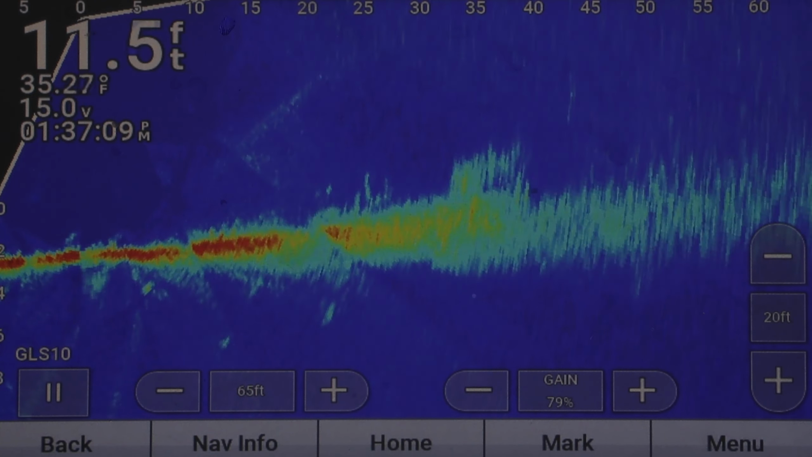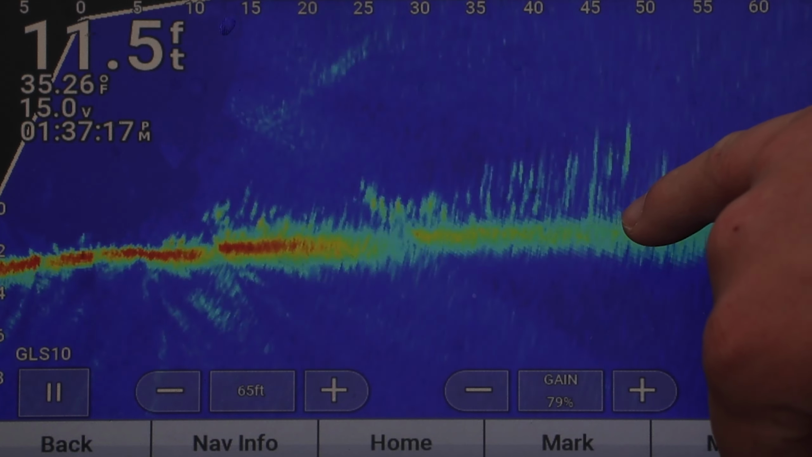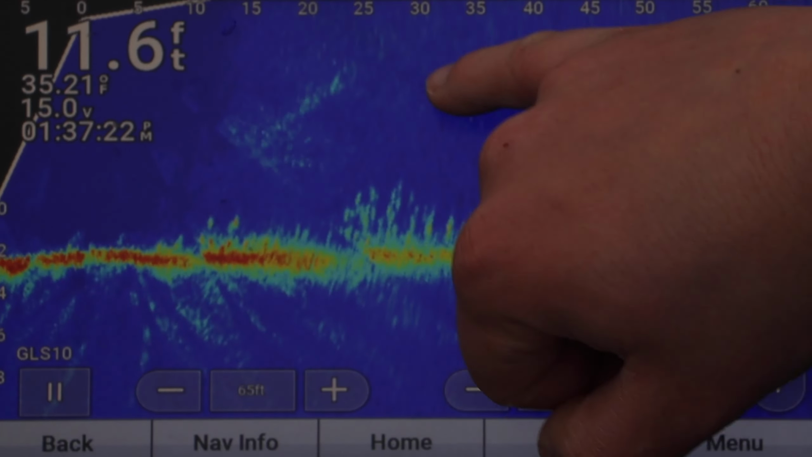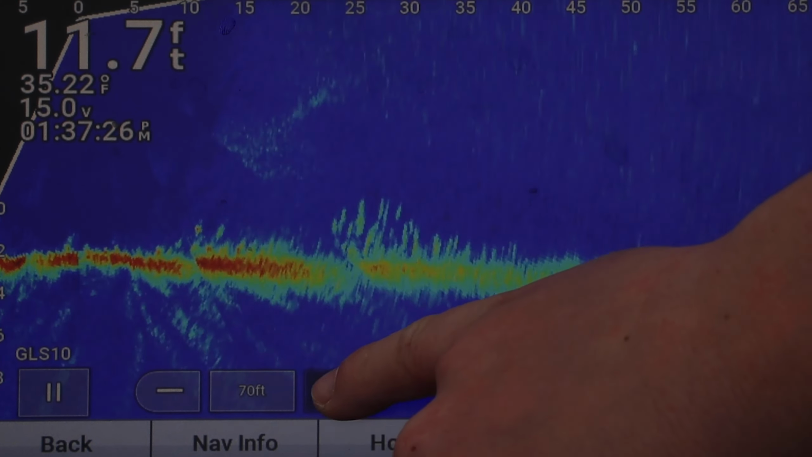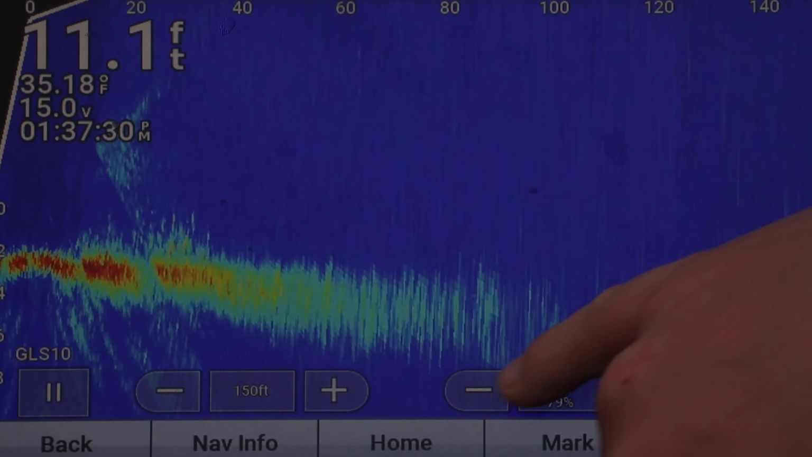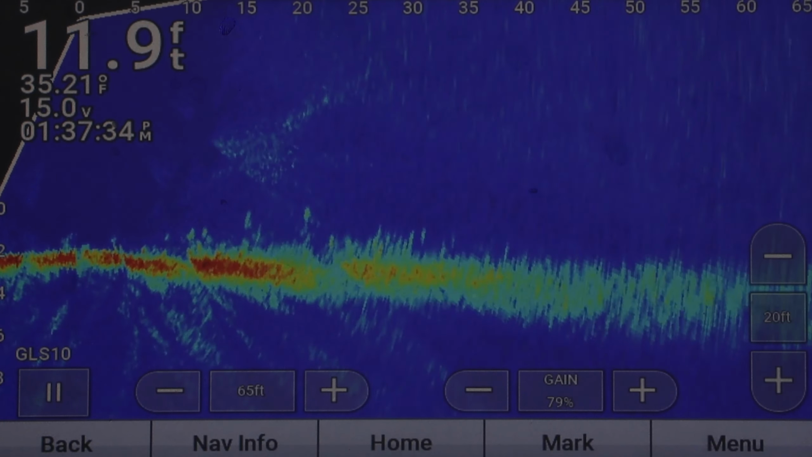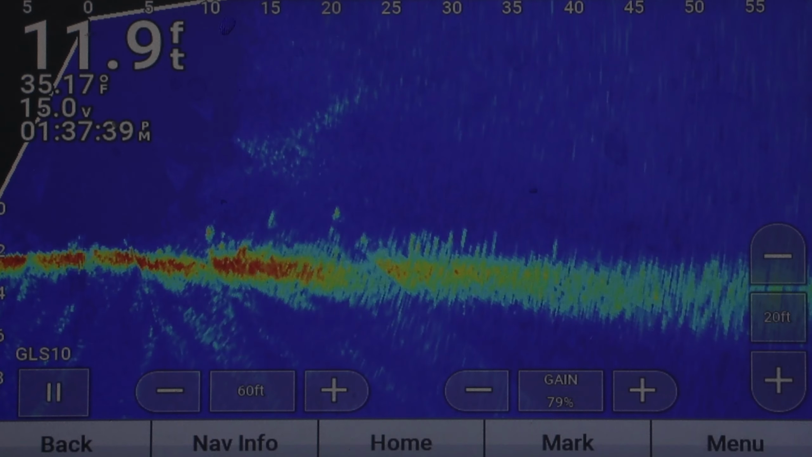All right, so I'm gonna have Natalie kind of spin us around here. So right there. Leave it right there. Now you can see, look at all these fish right out here, 35, 40 feet. I'm scanning out 60. You can bump that up as high as you want. Your quality kind of goes down, but for this purpose, we're only gonna go out to like 50 or 65 feet. So I'll spin back to the right.